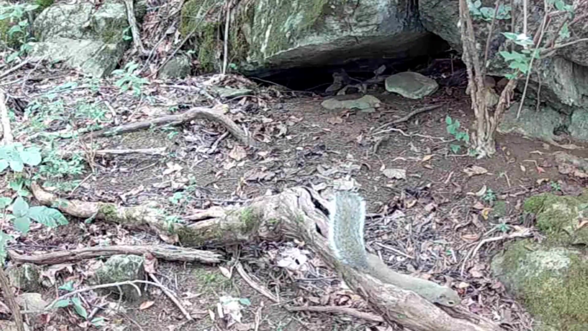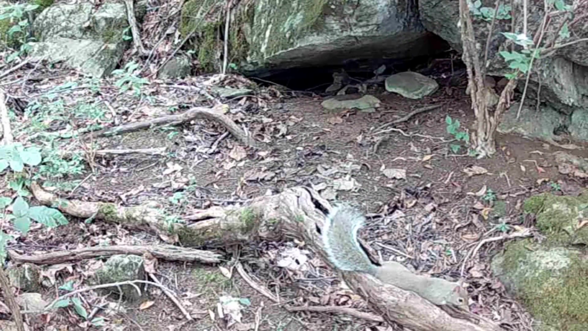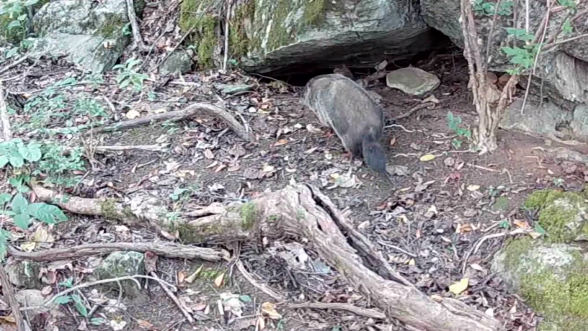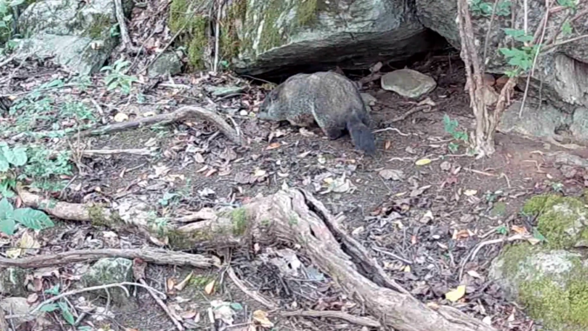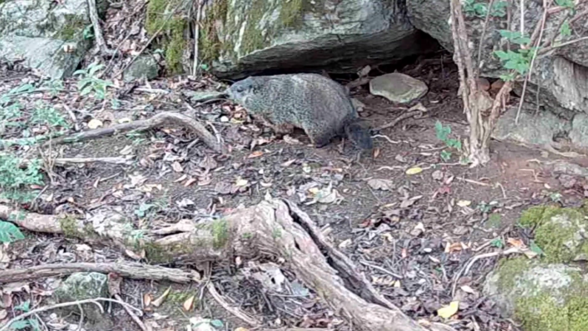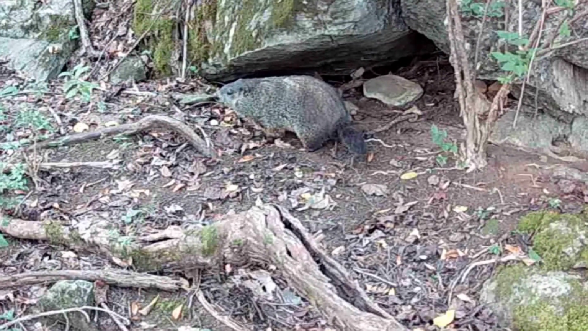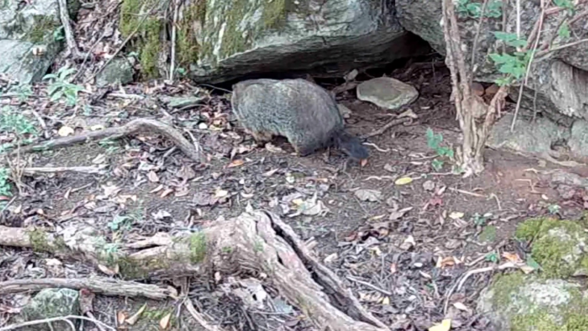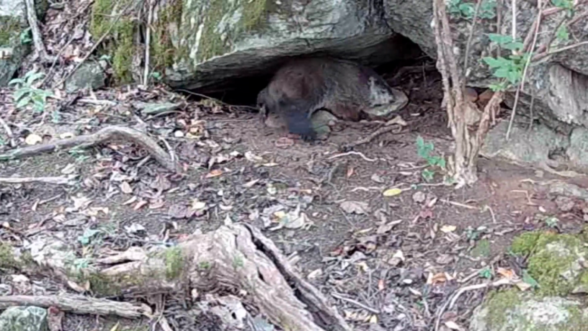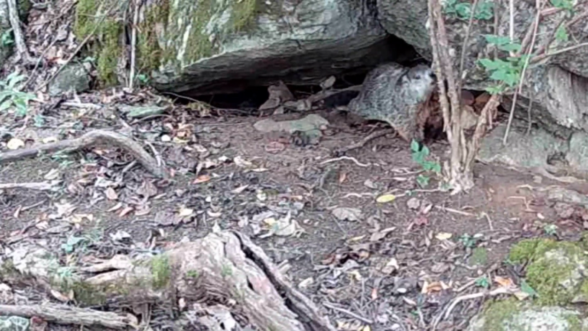He loves that perch, don't he? And there's old Dirty Dan coming in. Gotta check things out. Old Dirty Dan. Gotta leave his scent.